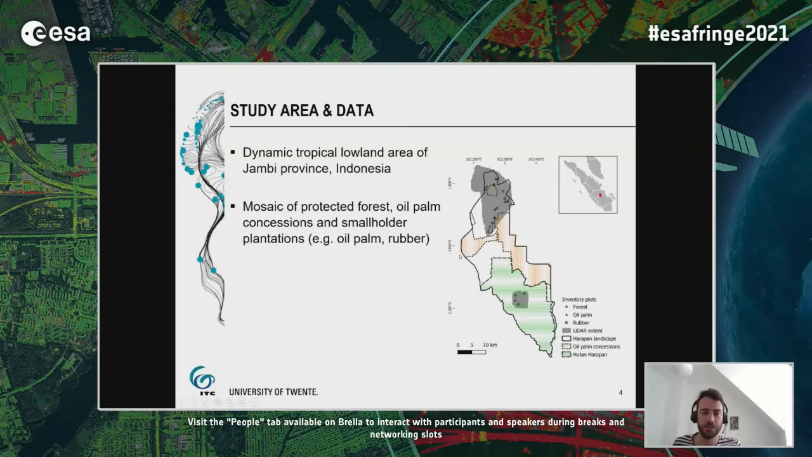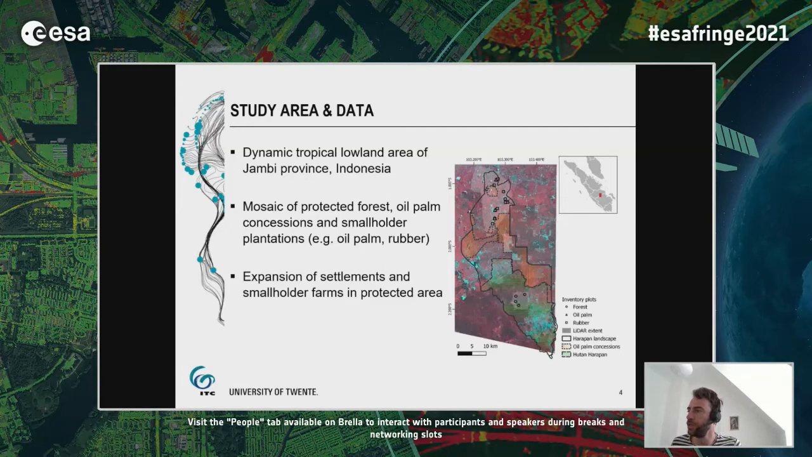You can also see that the area is a mosaic of protected forests, depicted in this green shaded area, some large oil palm concessions, and in between some smallholder farms which also grow oil palm and mainly rubber. We already saw before the analysis that the settlements and smallholders expand into this protected area, but we can also see this later in the InSAR height difference.